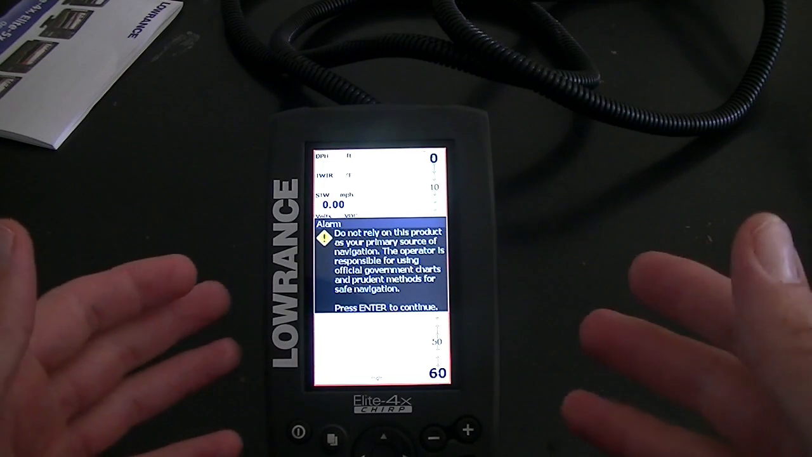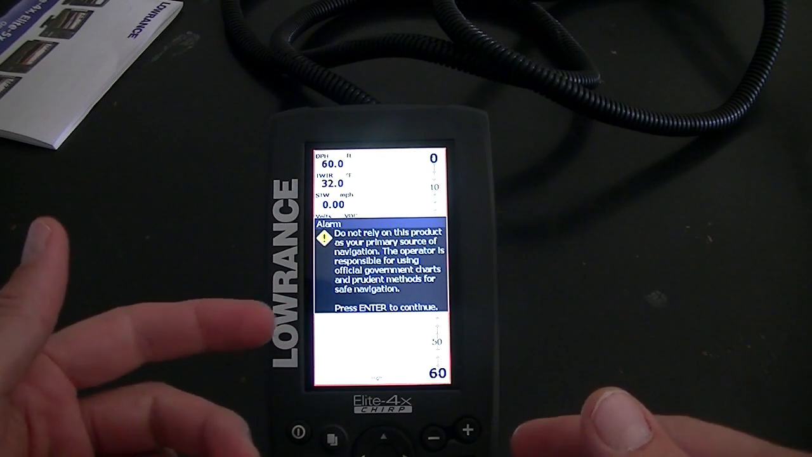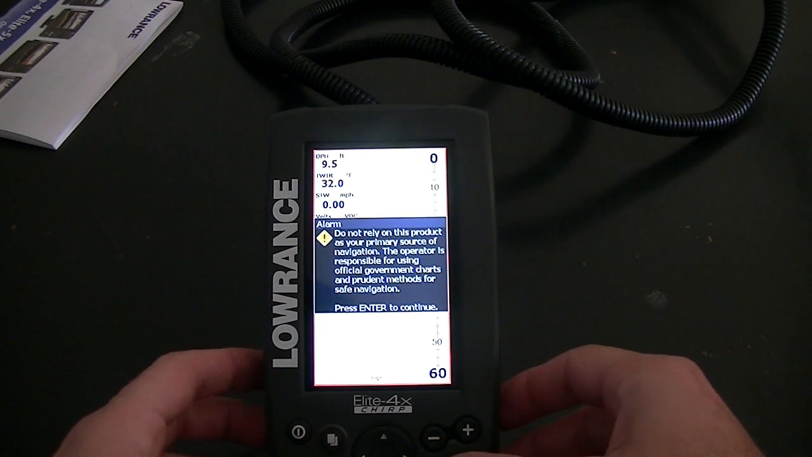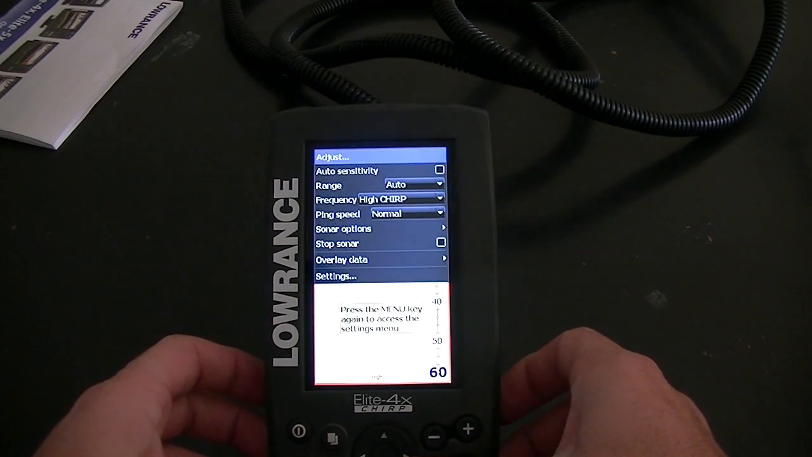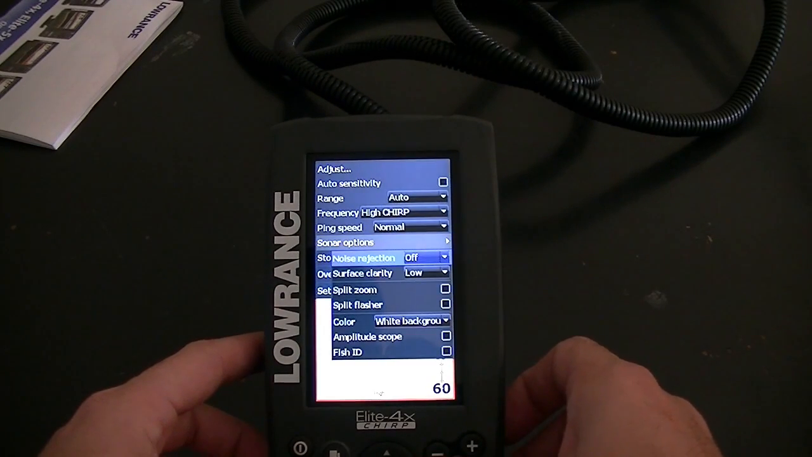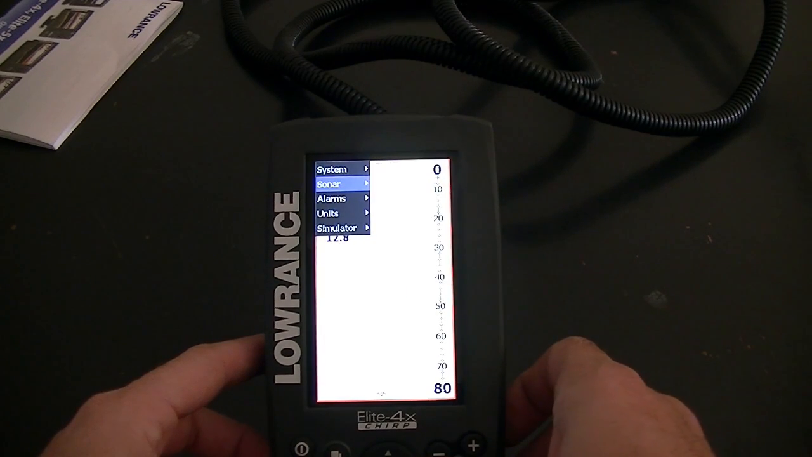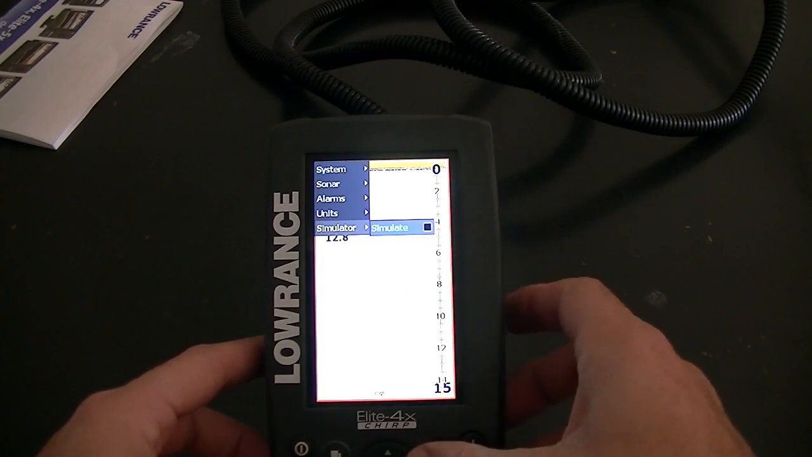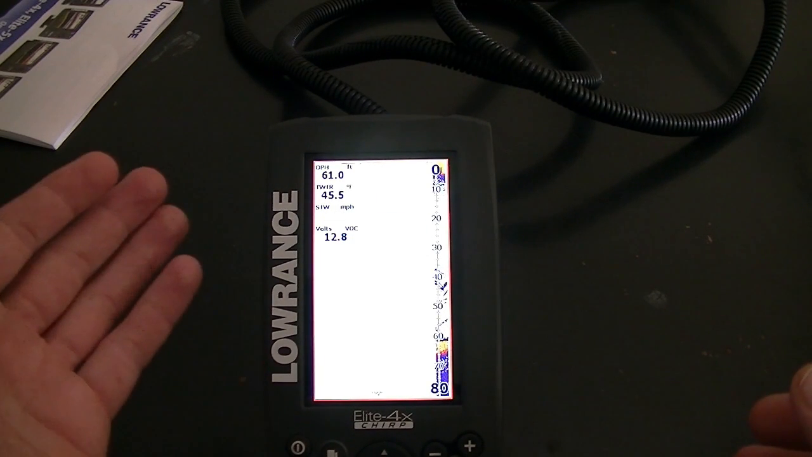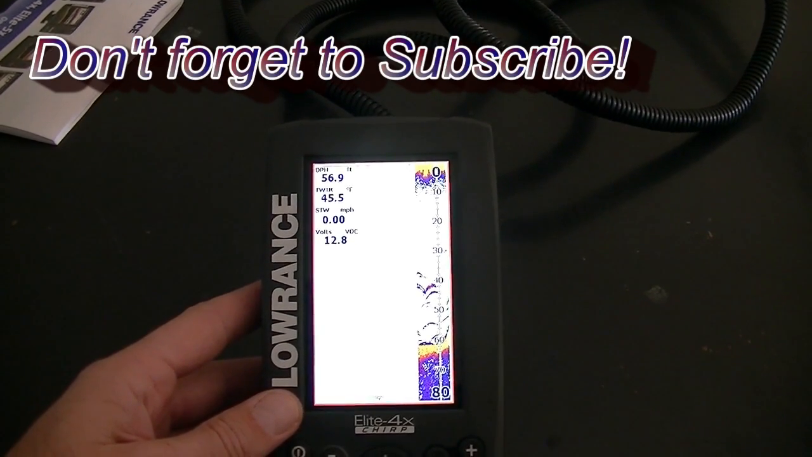So when it first powers up, it takes a little while, but once it does, it just tells you that you can't rely on this product for your primary source of navigation. So you just hit enter, and then you go to menu. You come all the way down here to Sonar options, and then come down. Okay, no, go to settings at the very bottom, and then go to simulator, and then make sure you check that box right there, and that basically shuts off the transducer and starts simulating the way that this is going to work when you're out on the water.